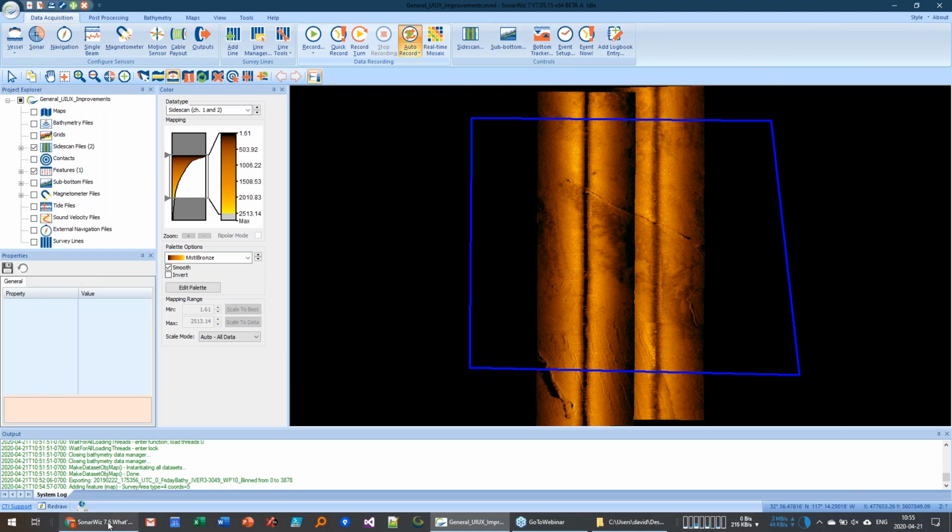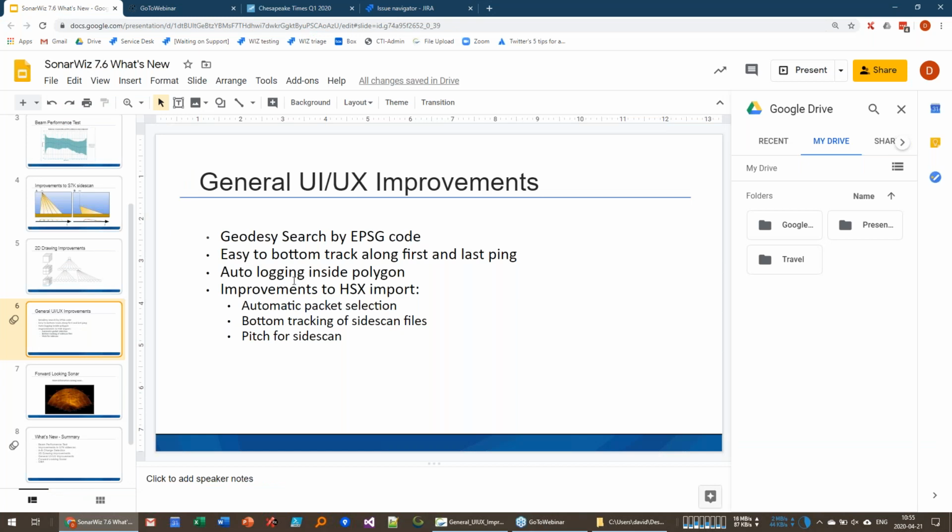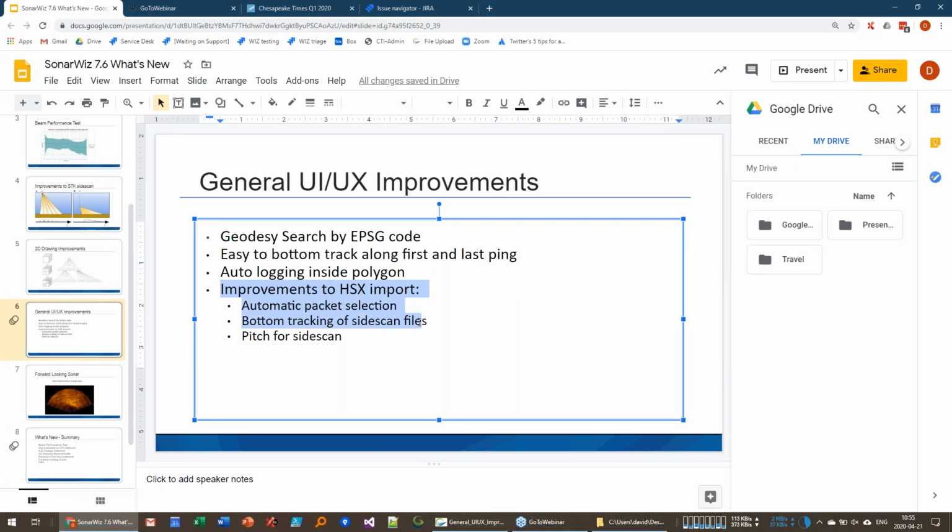Probably the biggest thing I can't talk about so much. So some other things we've done. There's been quite a bit of improvement to the HSX file format. If you're using HiPack for your data collection, we now can do automatic packet selection when you import those files into SonarWiz. We have better bottom tracking of Sidescan files. So if you've got multibeam data stored in the HSX format, say R2 Sonic snippets data, for example, we can automatically bottom track it and pull it into SonarWiz as Sidescan data. And pitch correction for Sidescan, all of this has been implemented for HSX files. And we continue to improve that.